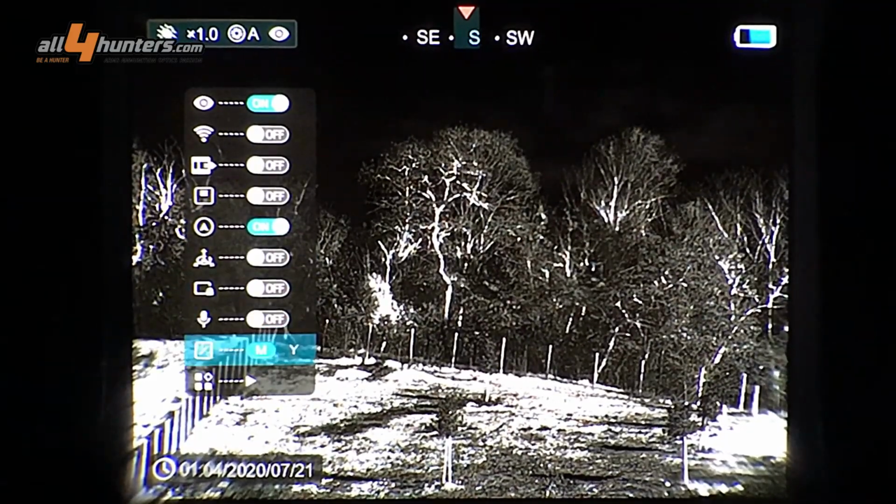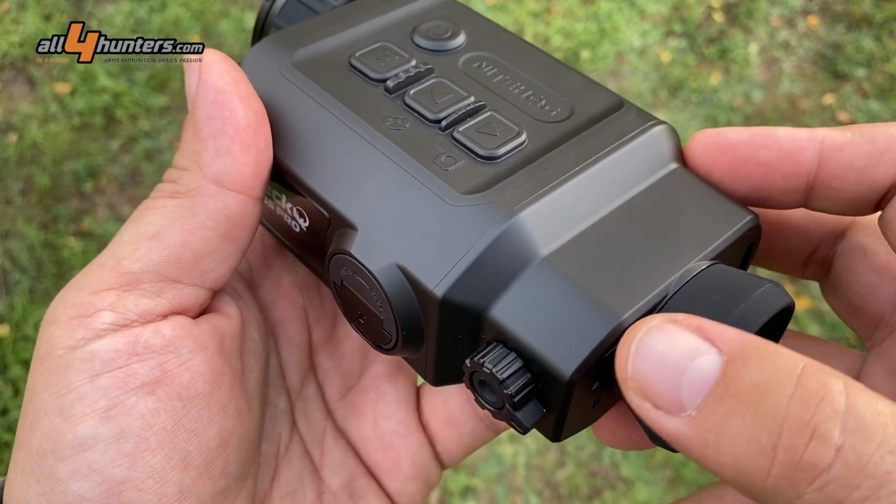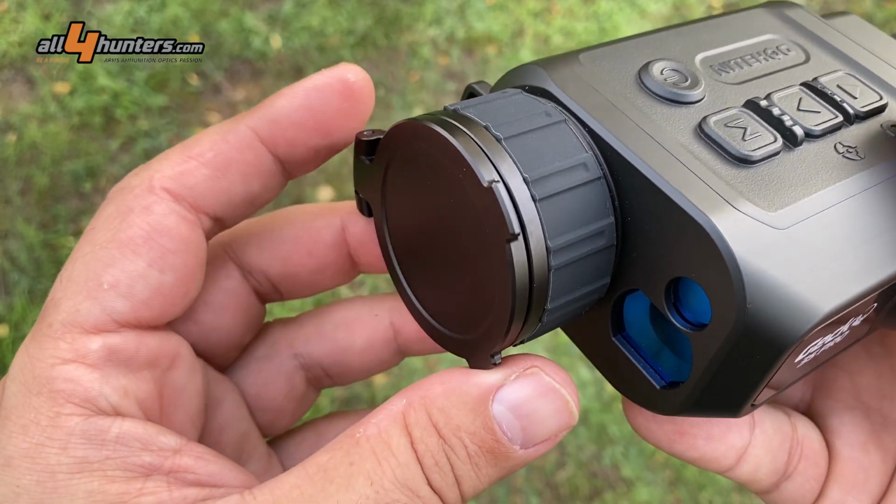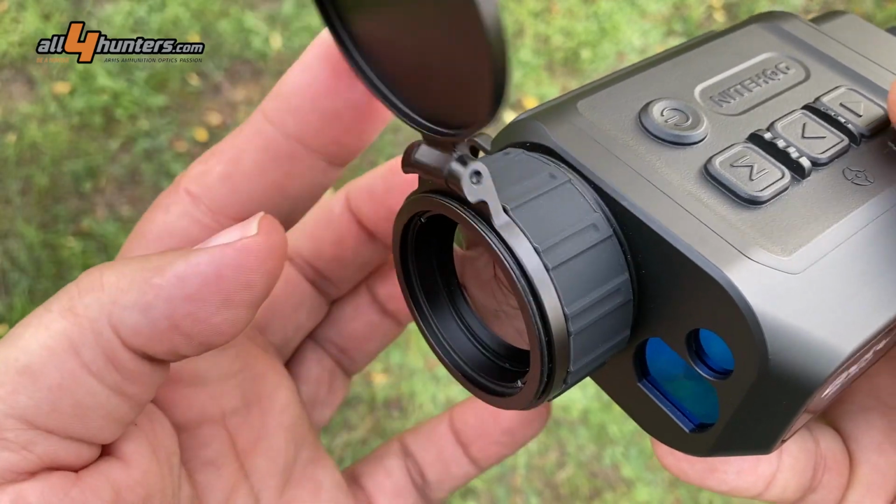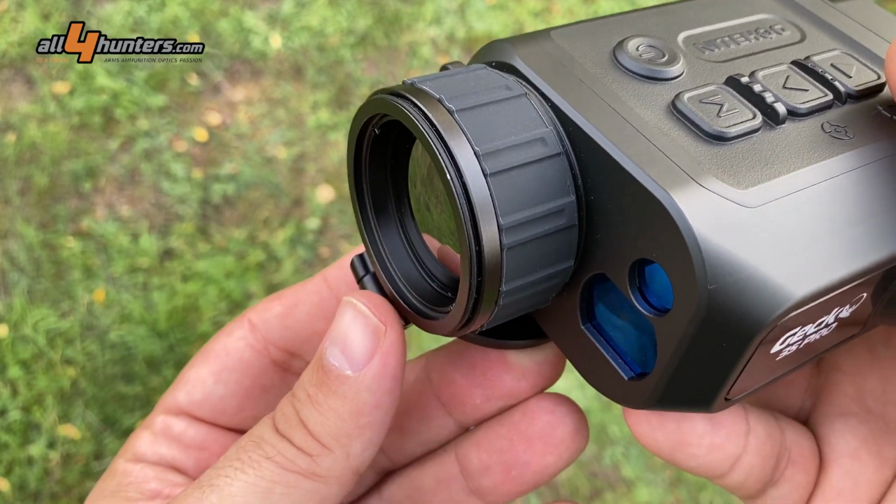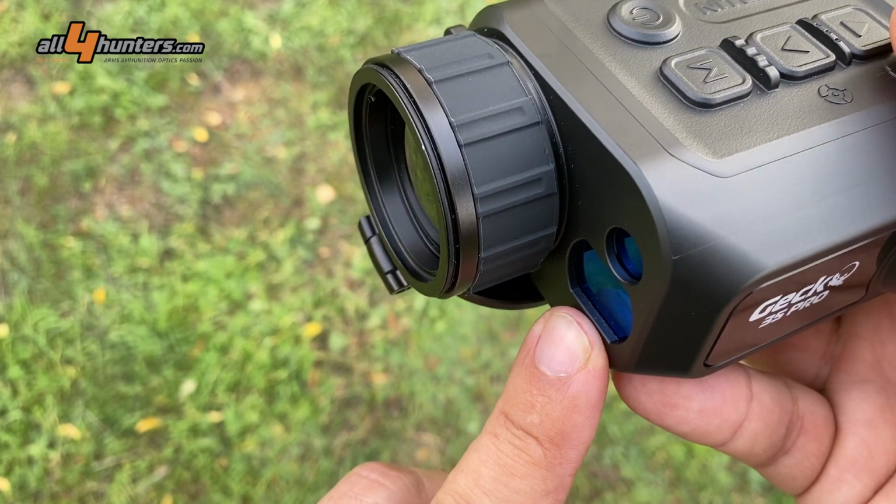Plus, we have a diopter adjustment knob, which is right on the left of the eyepiece, and we have a focusing knob on the objective. The objective is protected by a hinged cap that is also rotating, so that it actually can be placed out of the way when we are using the device to avoid disturbing the window of the laser range finder.